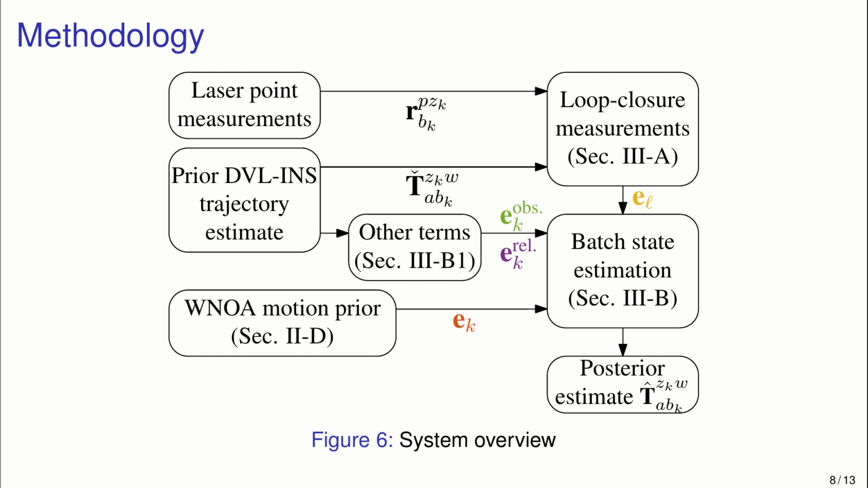All right, figure 6 shows our system overview, basically moving from our raw sensor measurements on the left side. We have our loop closure measurements, for instance, upper right corner. And what comes out of this is our posterior state estimate down in the lower right corner.